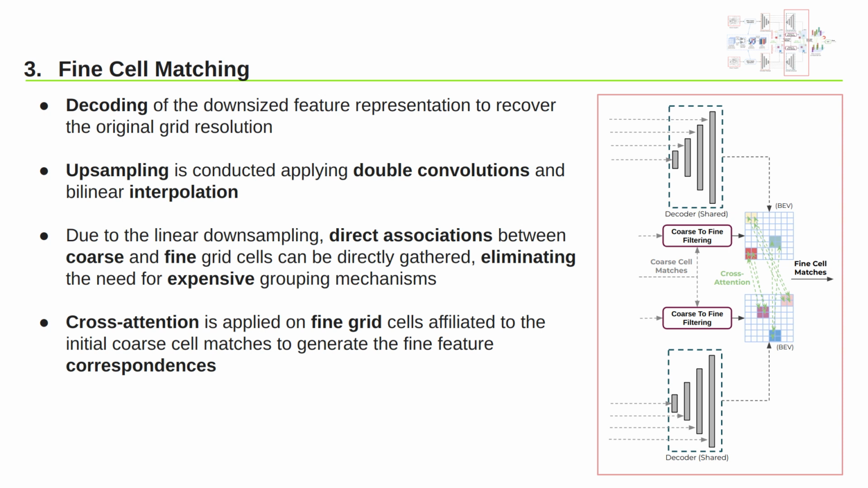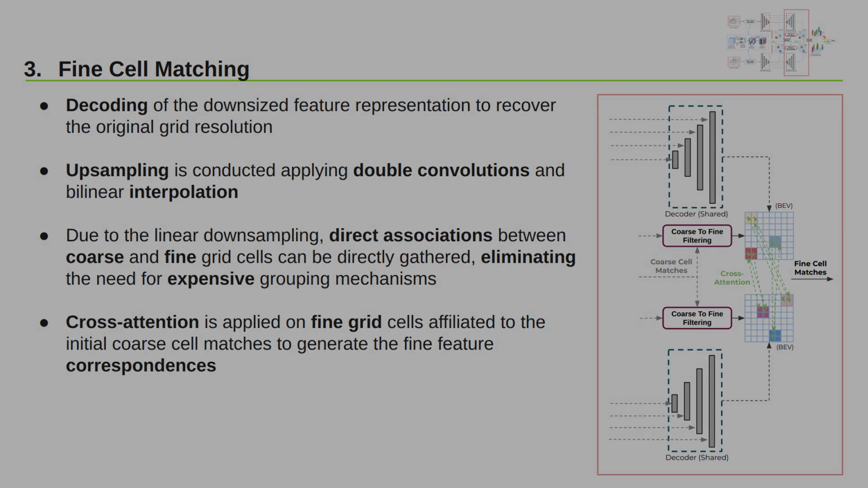Since direct associations between cells of the coarse and fine resolutions can be obtained, there is no need for expensive grouping mechanisms used in other methods to establish the necessary coarse to fine correspondences. This leads to a tremendous reduction of computational complexity. To generate connections in between the fine cells of the point clouds, cross-attention is applied on the fine grid cells, initialized per the previously determined coarse cell matches.